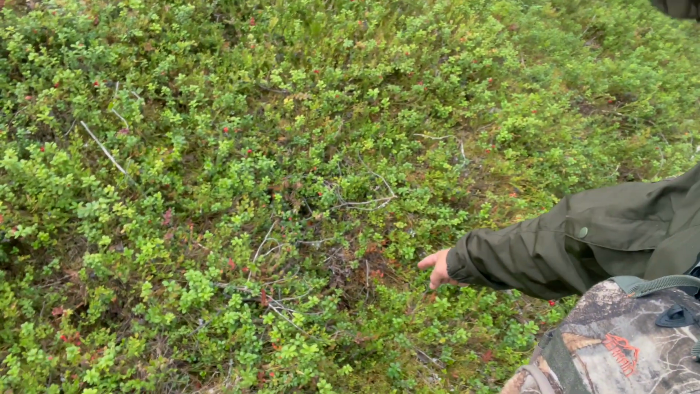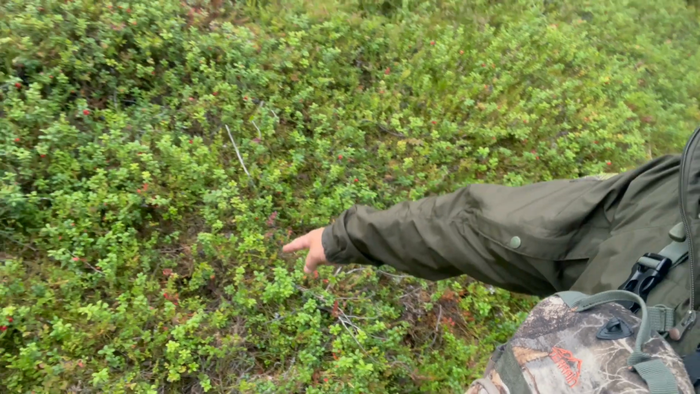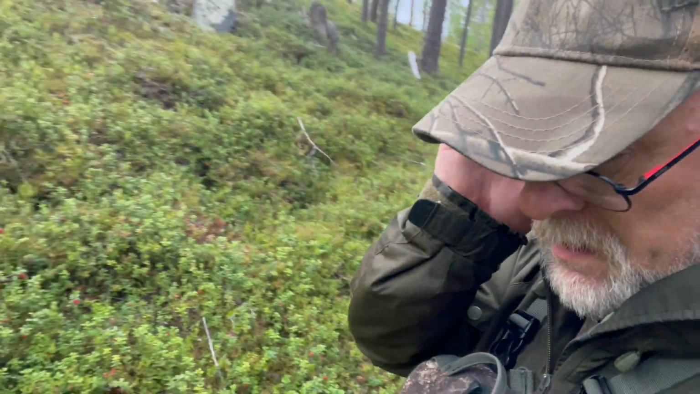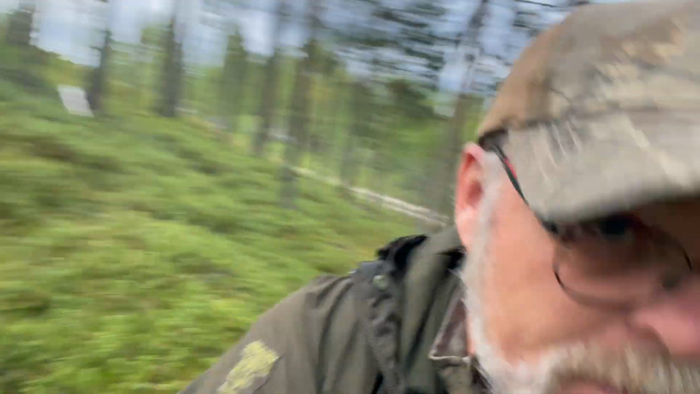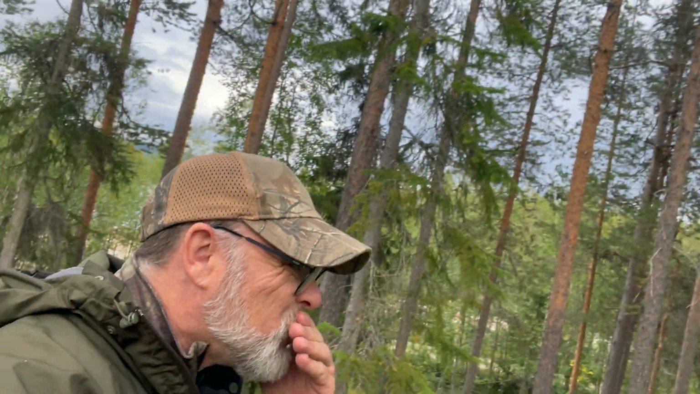Don't know if you can really make them out, but there's a good one there. And if I do the same with my feet next to them, it's not as wide, but much longer, obviously, because it's foot shaped. But I'm hoping it's moose.